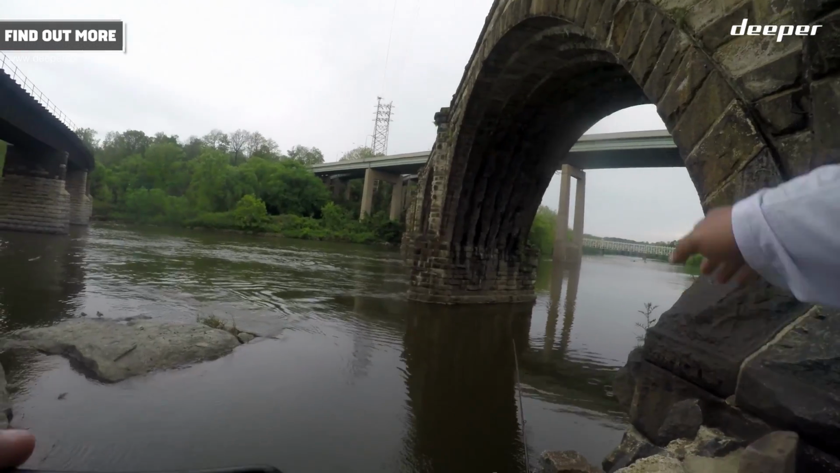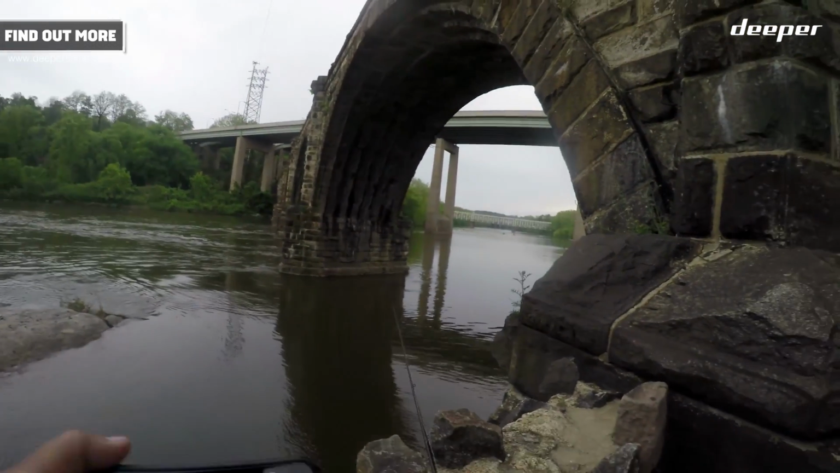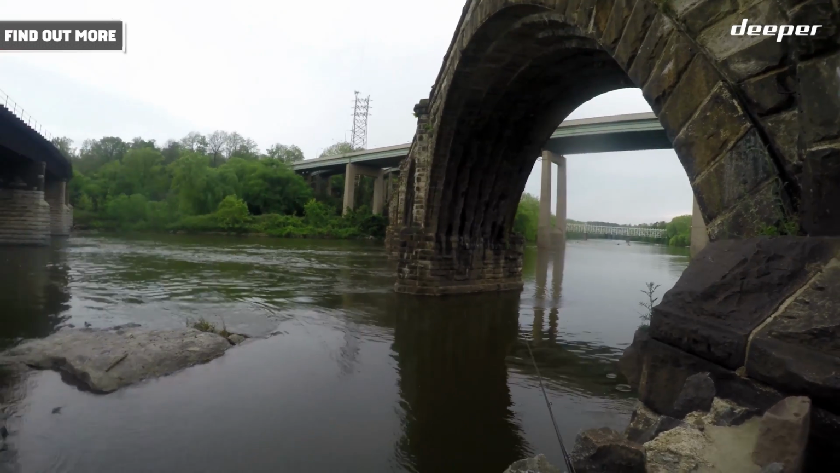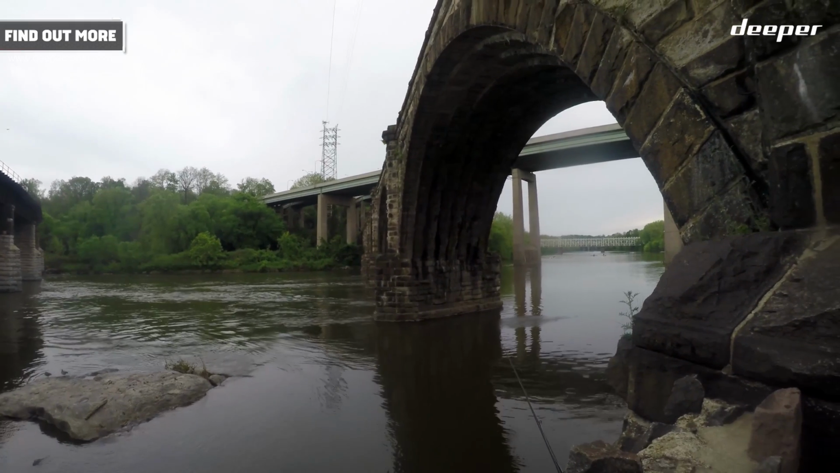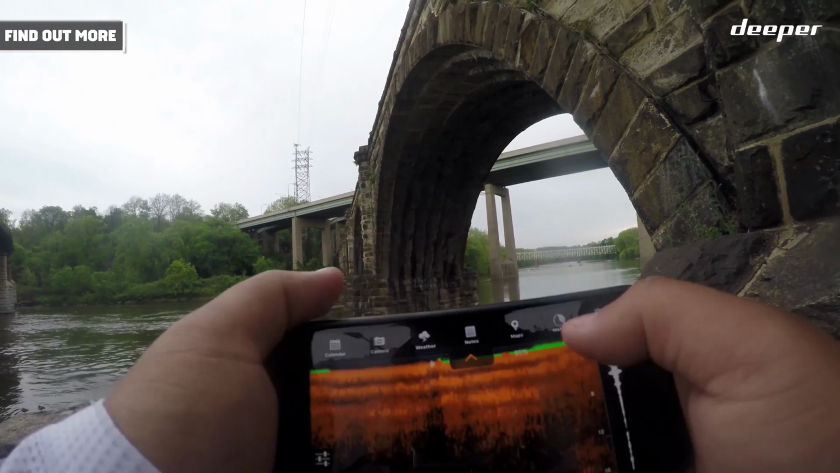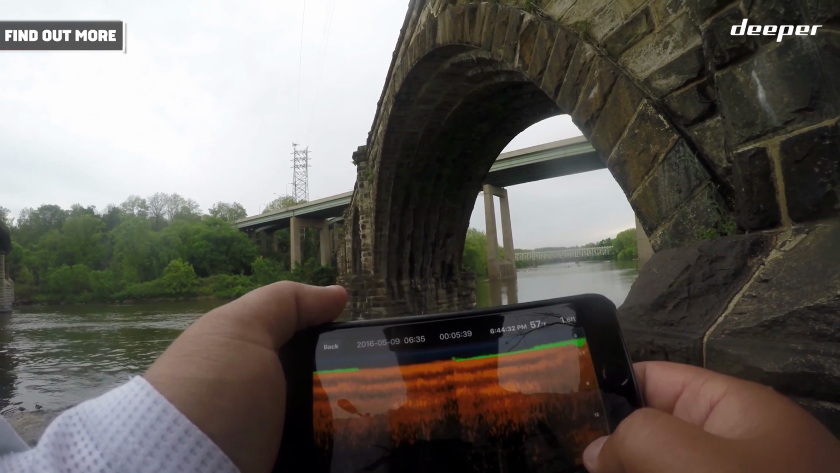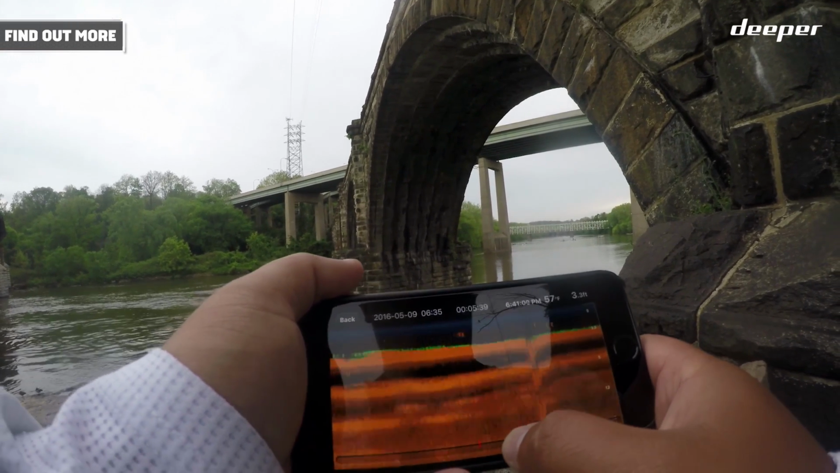I just showed you a couple casts over there and let the Deeper kind of float down. But I quickly realized that the current here is relatively strong and the wind is pulling it as well. So I didn't want it to go too far into that little whirlpool over there and get my Deeper lost. So what I'm actually going to do is show it to you again. I'm going to go into the history option right here, select the recording we just did, and go back in time. So everything you're seeing here, that's all the shallow stuff. That's basically where the device is right now.